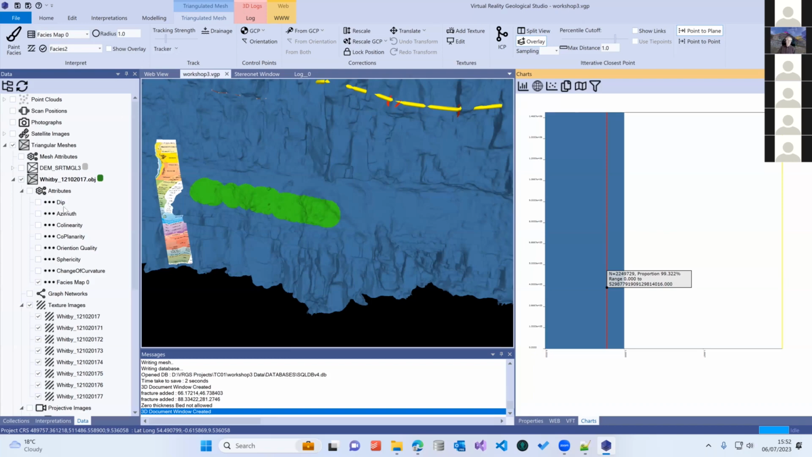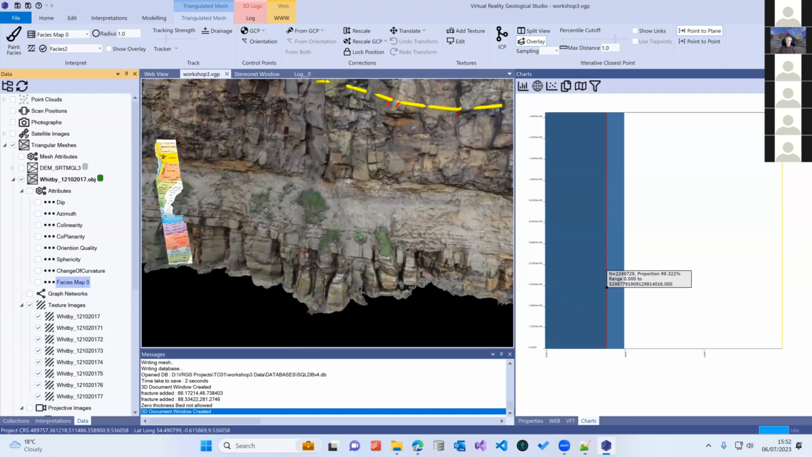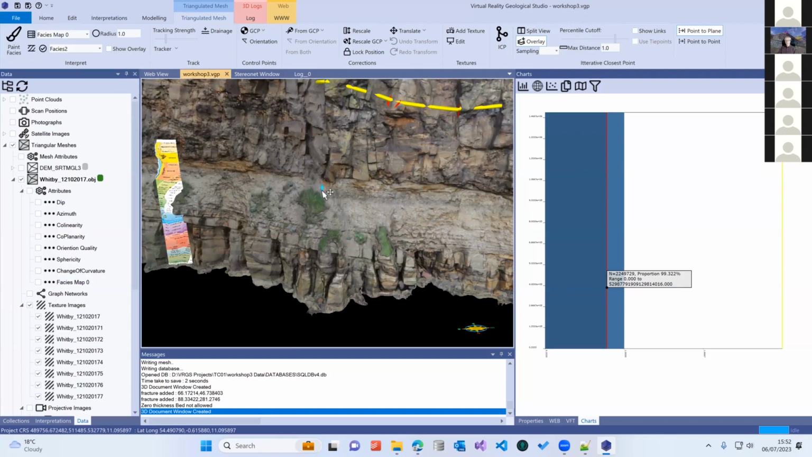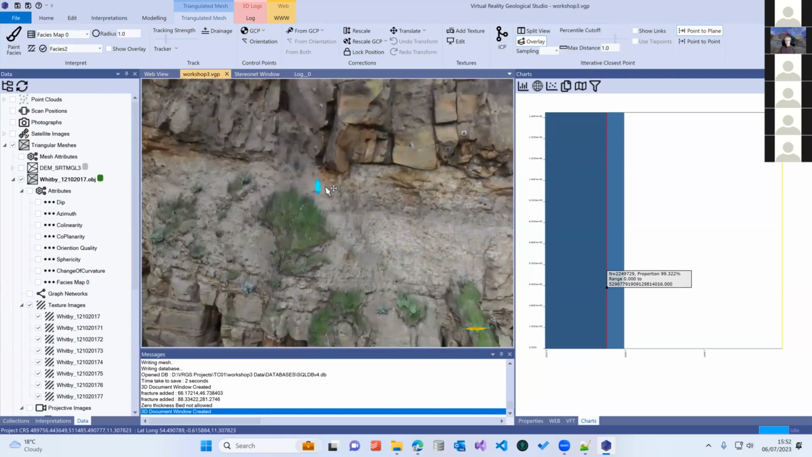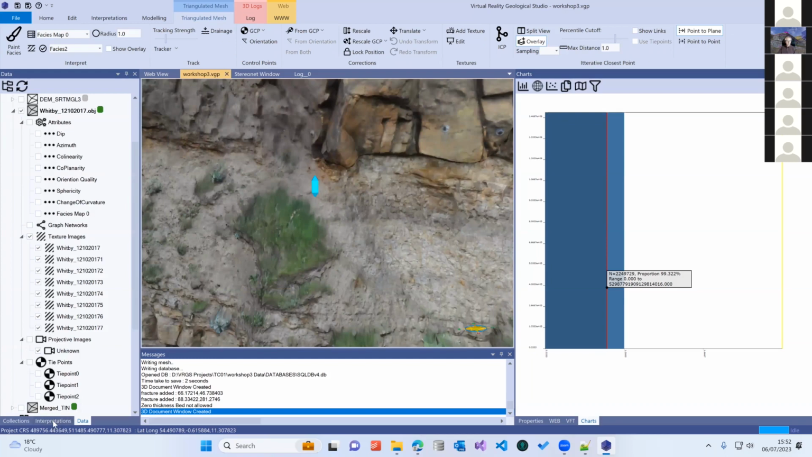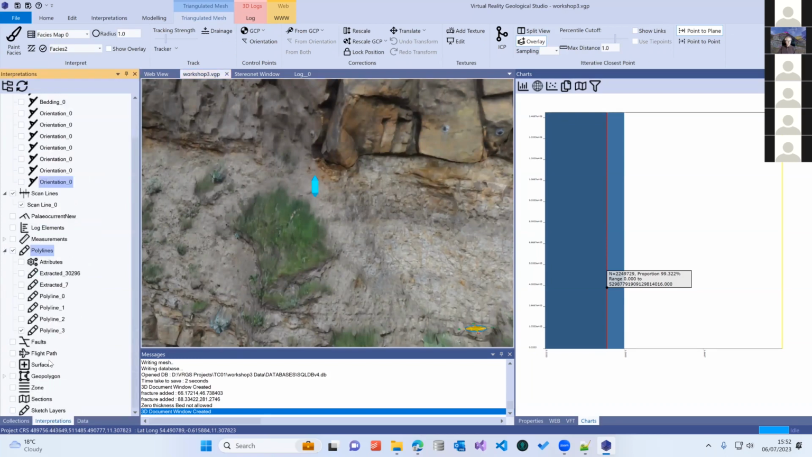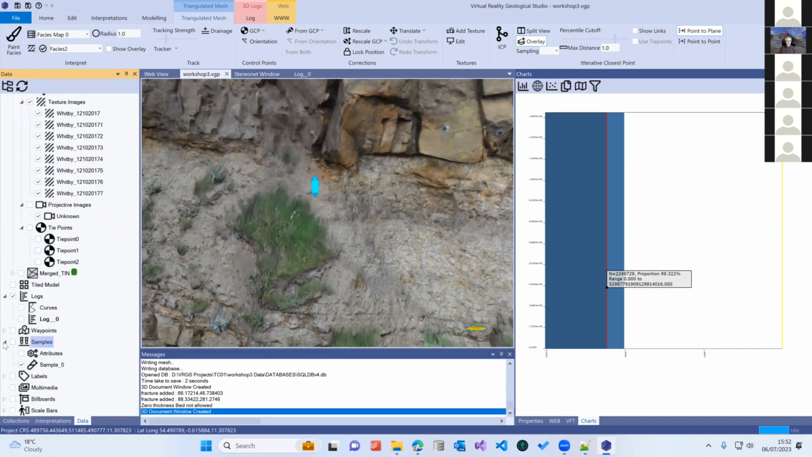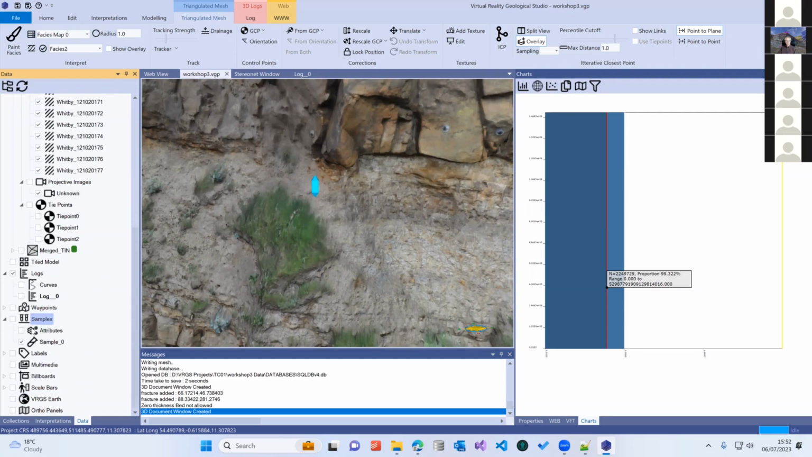And we started that with being able to put in, if you go into the interpretations, there are sample points that can go in. And you can add in these sample points, and the sample points can have a whole variety of different attributes attached to them. Just find me where I've put them. So there they are, they're in the data.